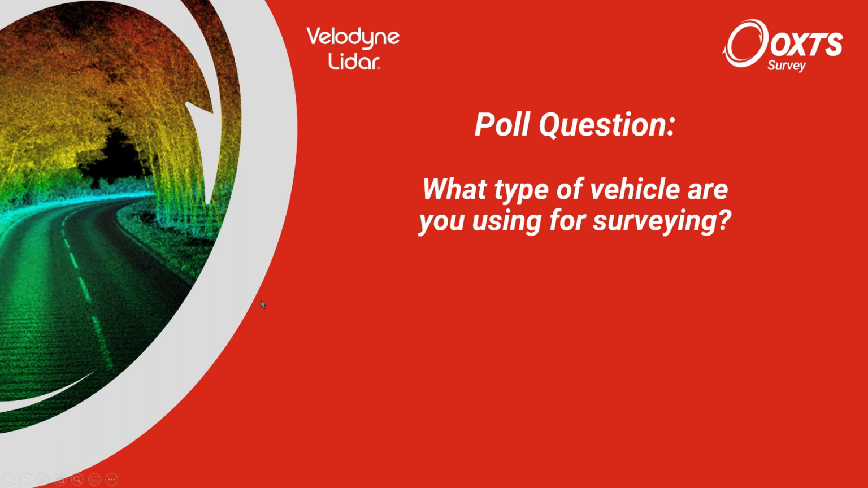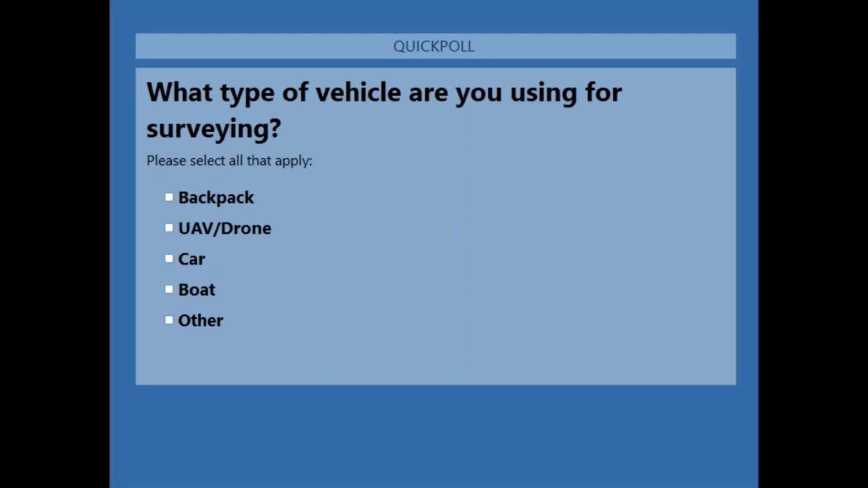So we have a poll question now, so I'll launch that. We want to just get an idea of what kind of vehicle people are using out there. A lot of people are using UAVs, a lot of people are using cars as well, and all different sorts.